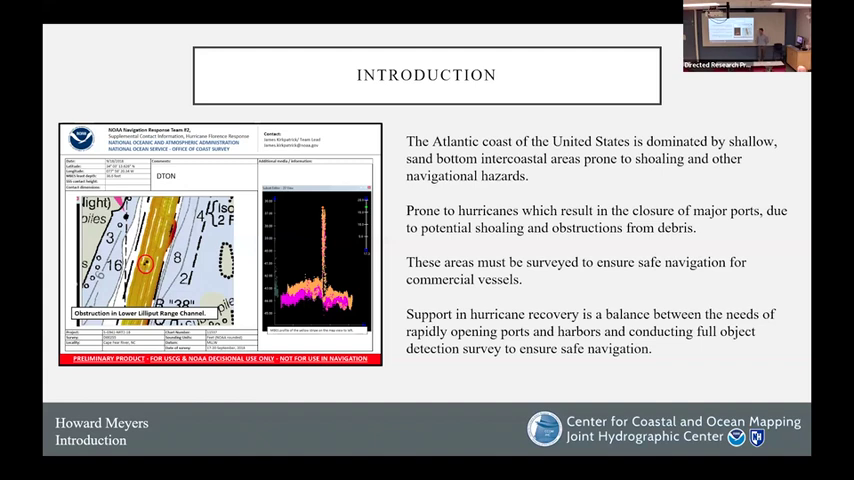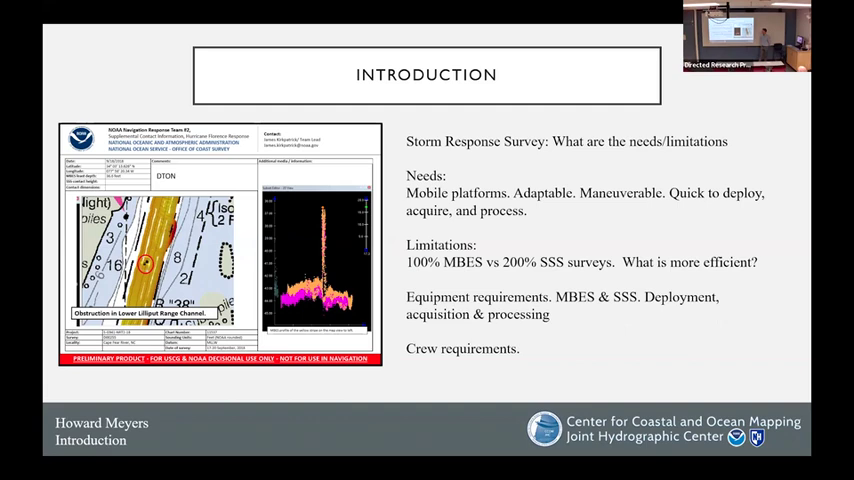But in doing so, you want to make sure that you've identified any potential dangers to navigation, for example, as we see here, so that we leave with the information that the port or area is clear. So as we move through this presentation, we're going to think about what the needs and limitations are in doing these kinds of storm response surveys.